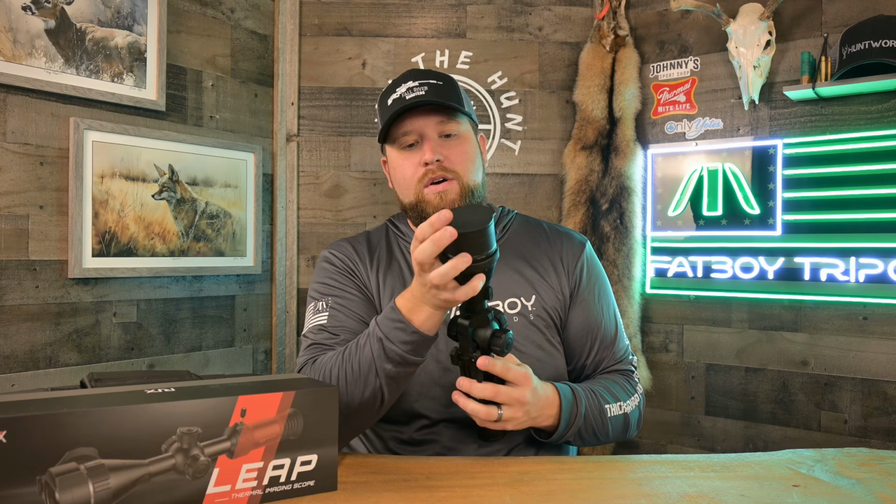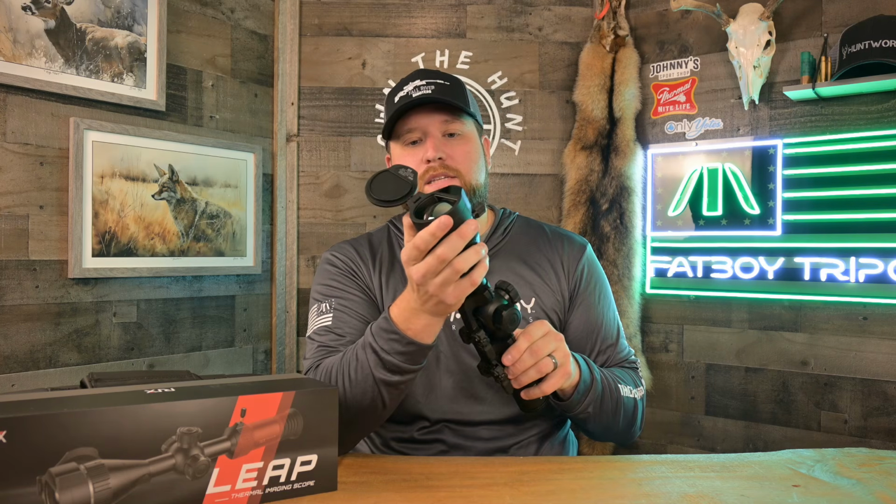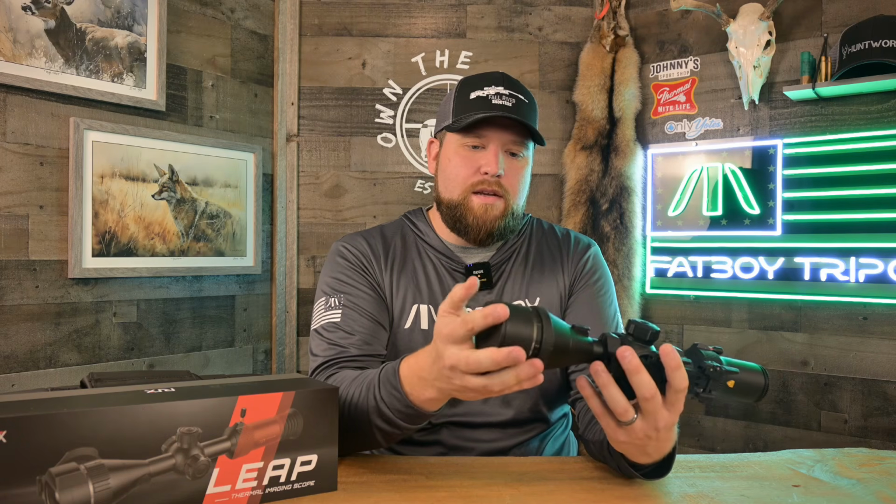With that said, also, it's not an easily serviceable lens cap, so if you break this, I think you might end up having to send this back. It doesn't really pop off the scope like other lens caps do. I don't know, just not my favorite lens cap.